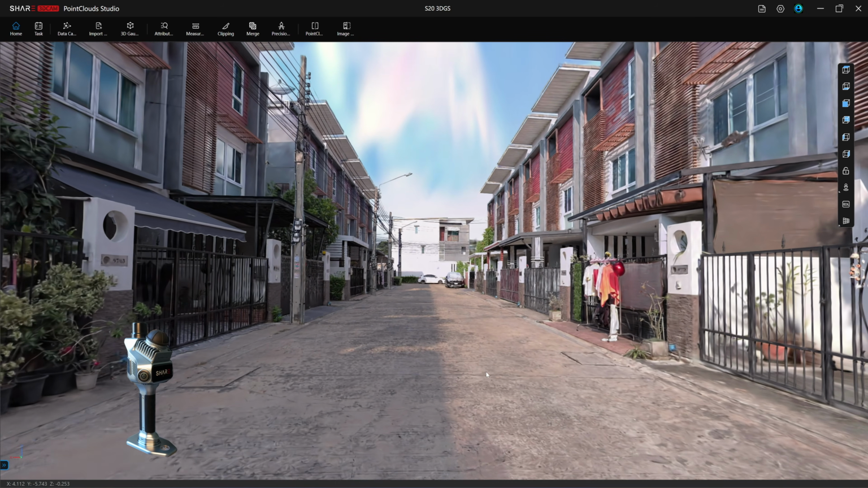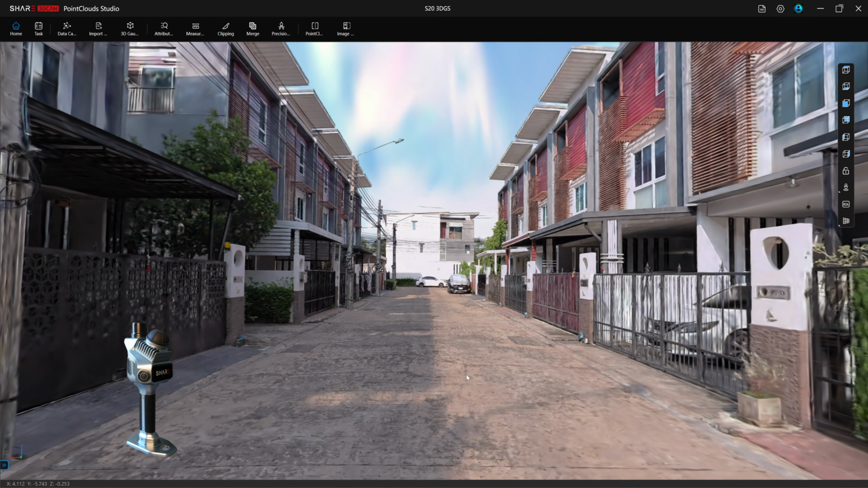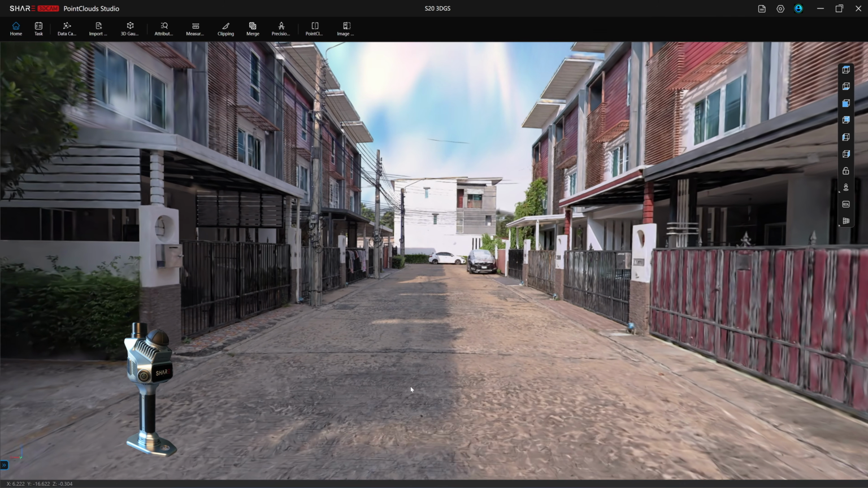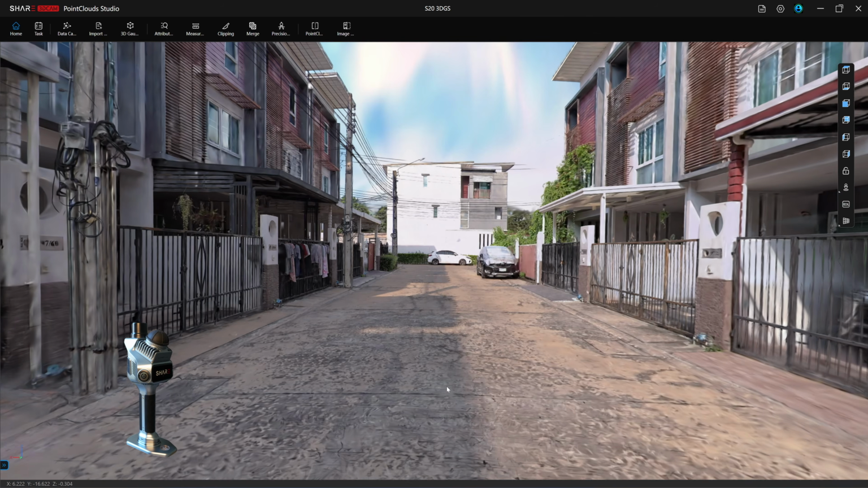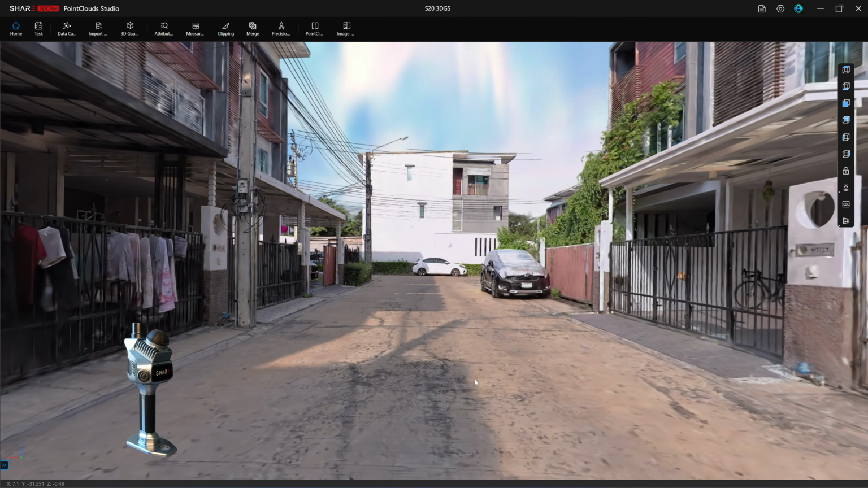Alright, that wraps up my review of SHARE PointClouds Studio version 2.4 with its new 3D Gaussian Splatting capability. Personally, 3D.js isn't part of my workflow. I don't have any practical use for it.